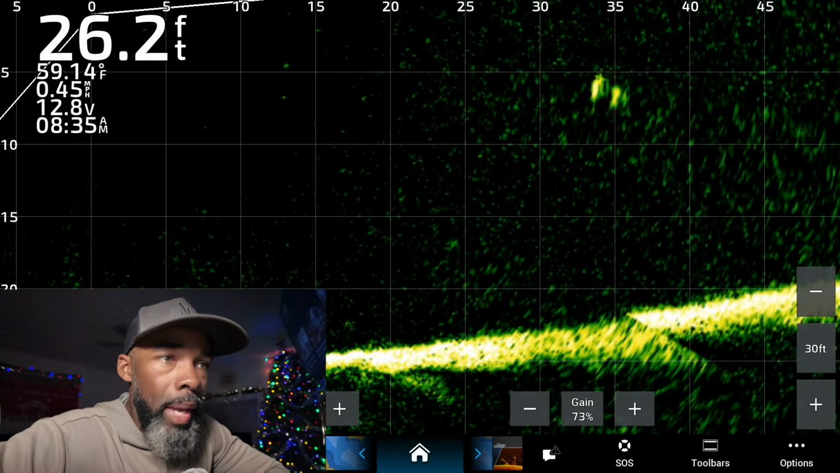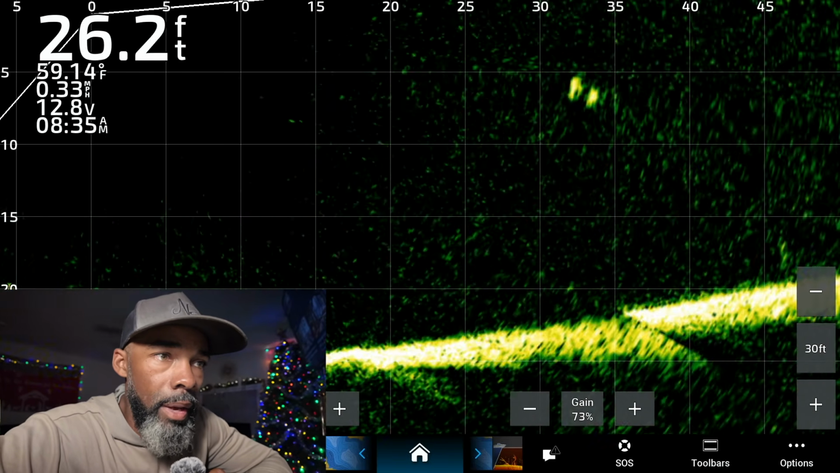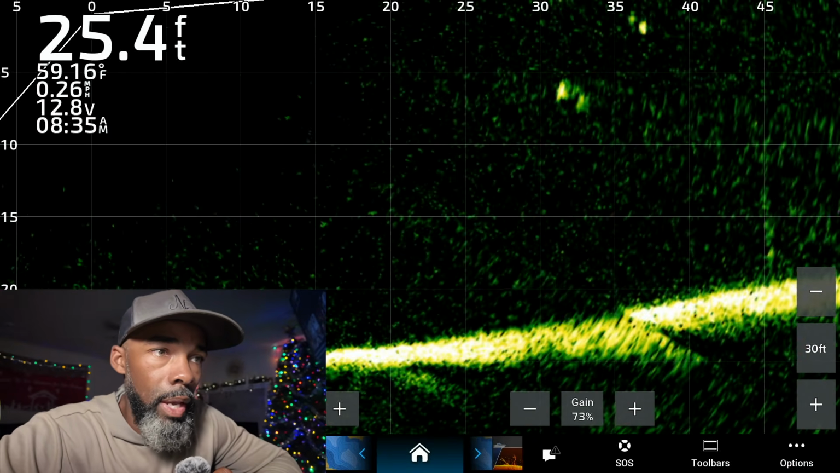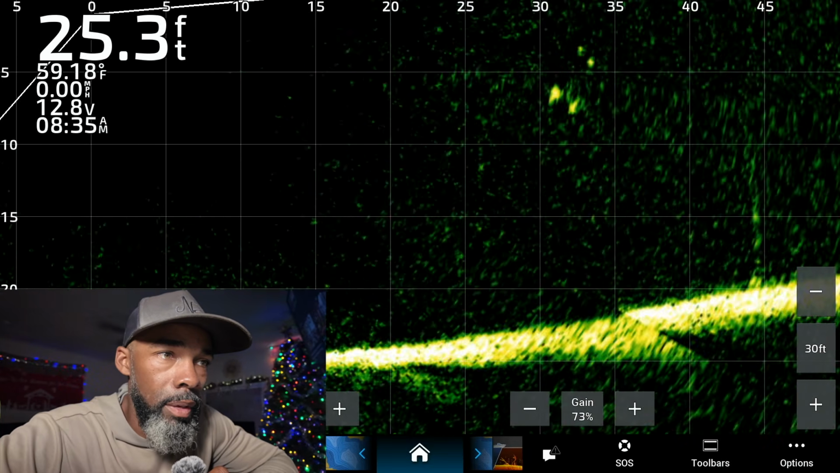Right here we have a pair of fish sitting pretty shallow. They're about 6 feet down, 30 feet out from the boat, and bait's dropping at 37. That's a pretty good cast right there. We're right over the top of them. We're just going to roll that bait right across the top and see if they acknowledge it.